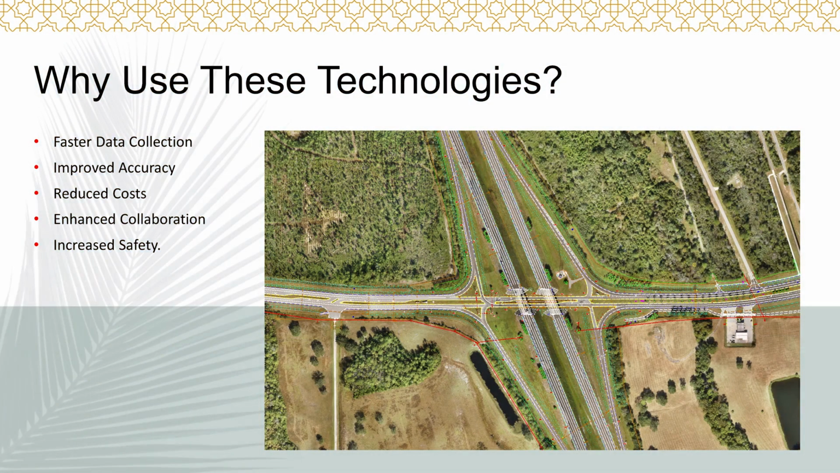Why would you want to use these technologies on your projects? Well, a lot of reasons. I think number one is the faster data acquisition, improved accuracy, and reduced costs. Those top three really speak to what you as engineers and your clients can achieve. Time is money. The faster that we can turn a survey around to you for your design purposes, the faster you're going to be able to get your product out, the more money your client's going to save.